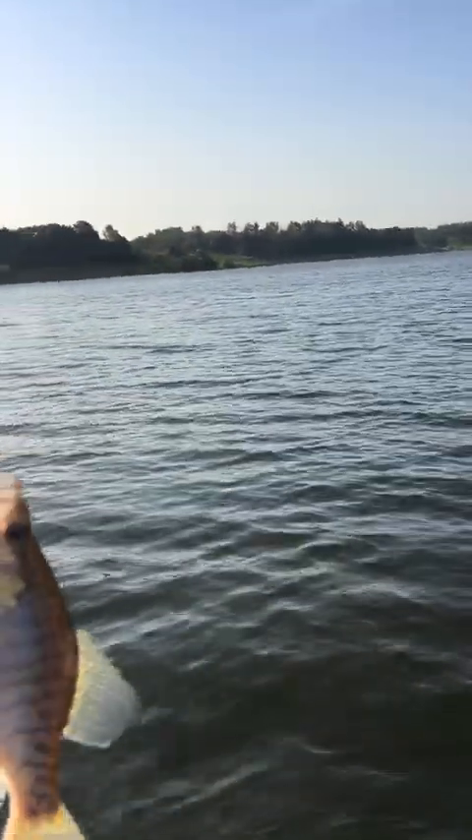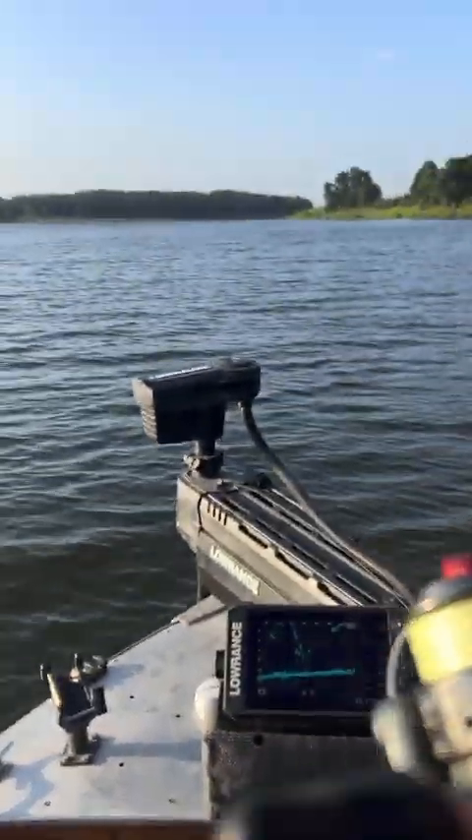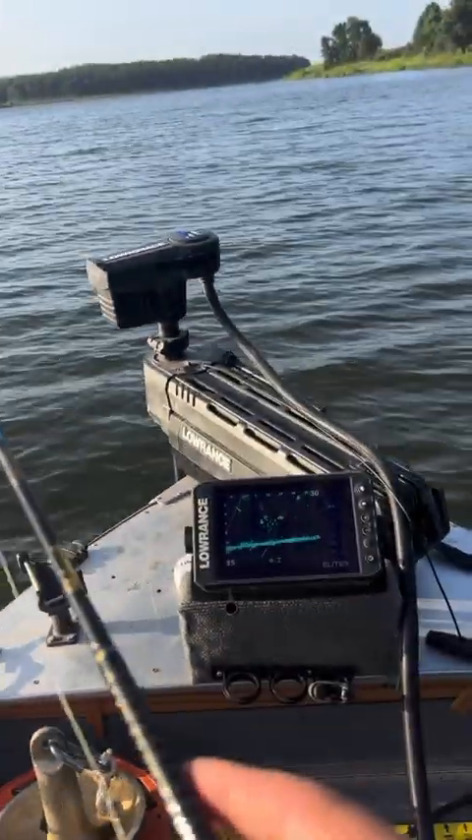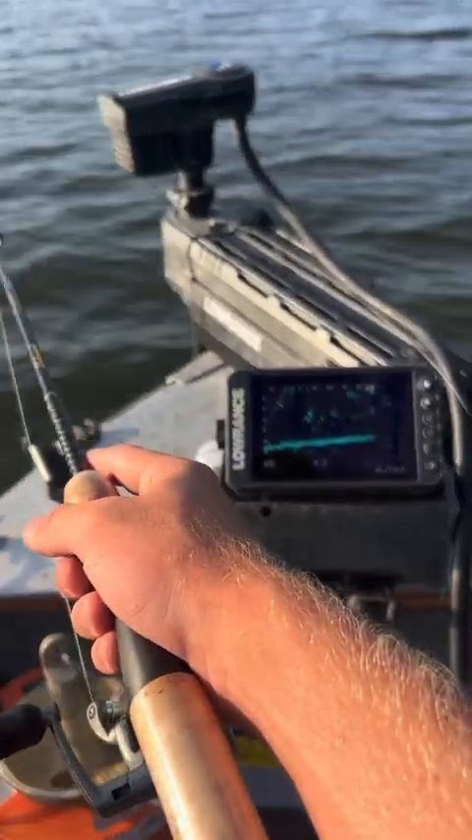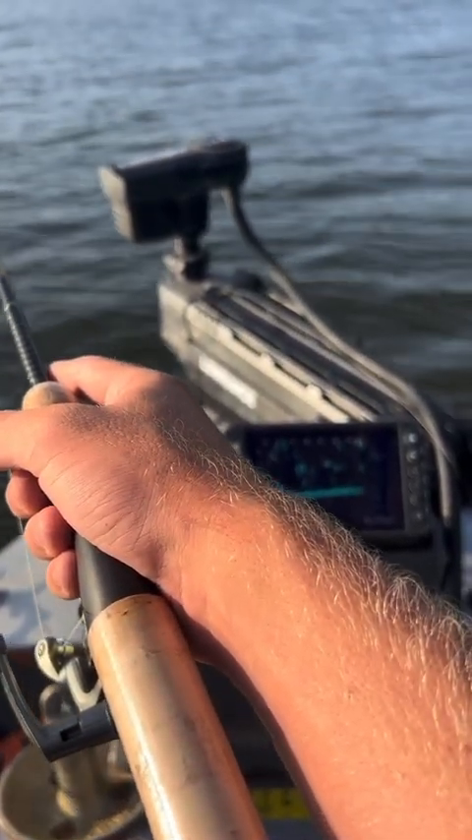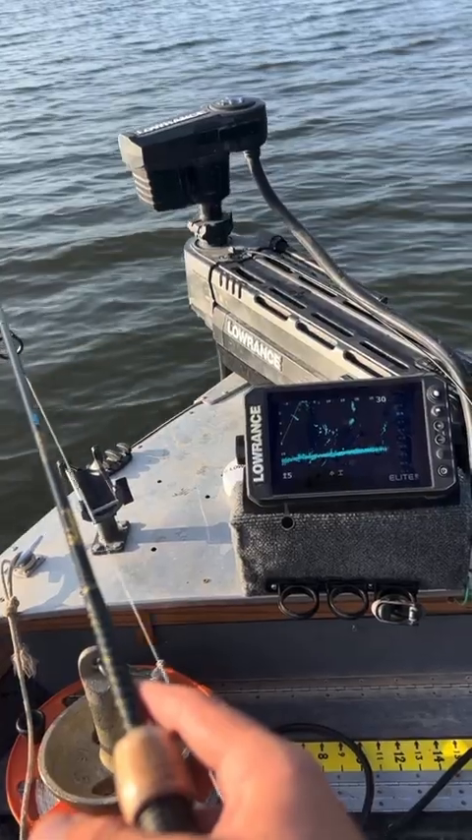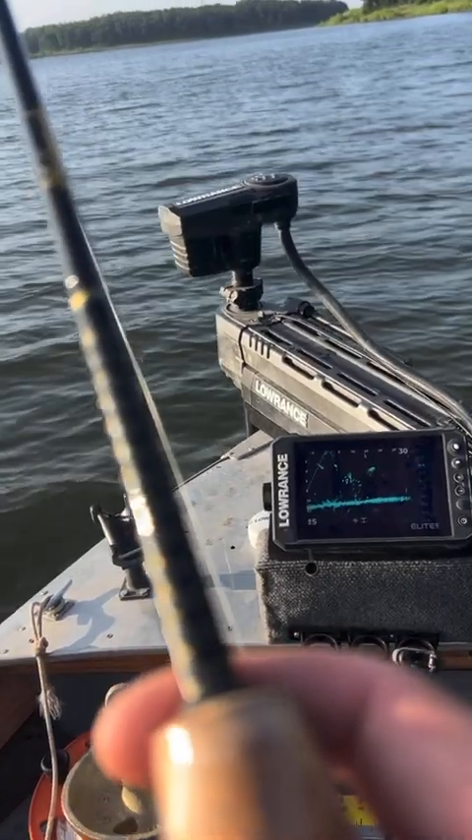Since my live well's not working, I will be throwing you back, but thank you, fish. Okay, we're back into it. There's a couple fish about 6 feet out on the screen. I put in about 10 right there. Whoop, gets it up above that tree. Drop it. So right now I'm in with those fish. No takers. You know, sometimes that's just how it goes.